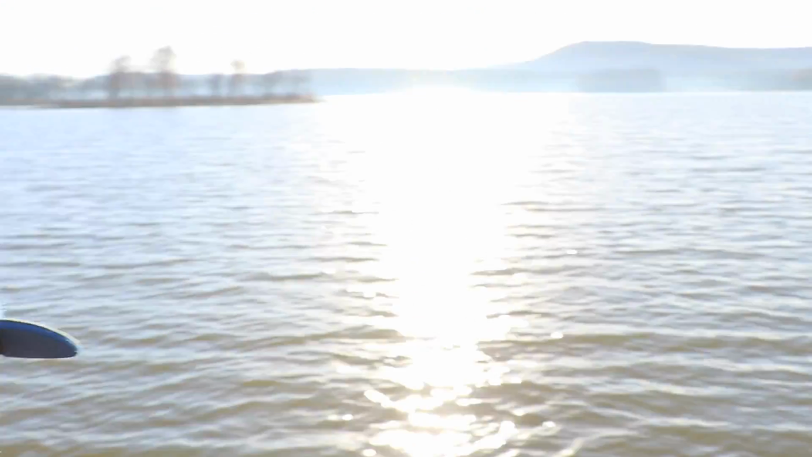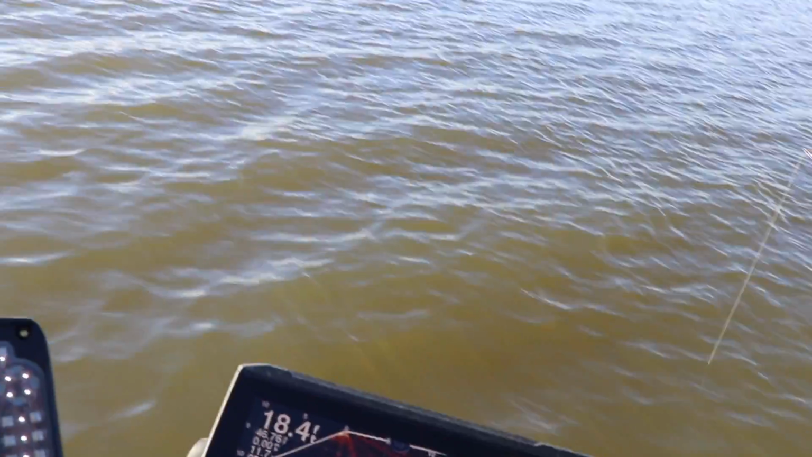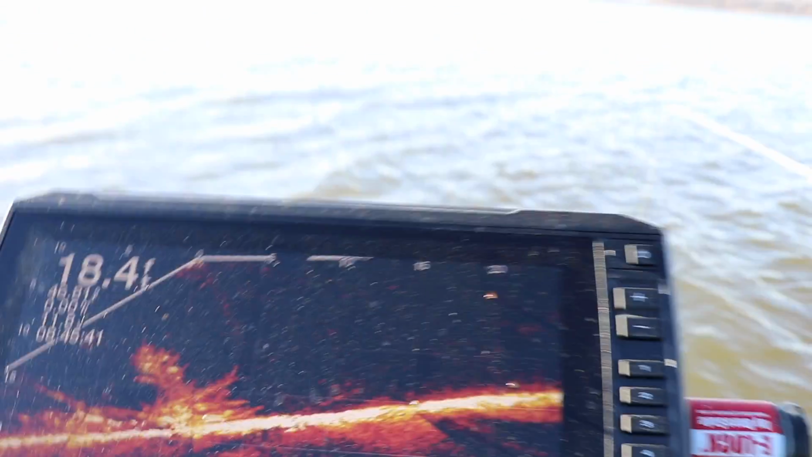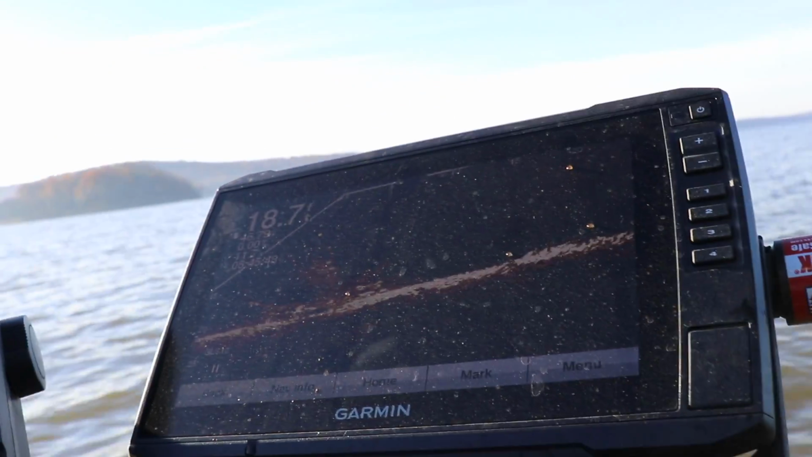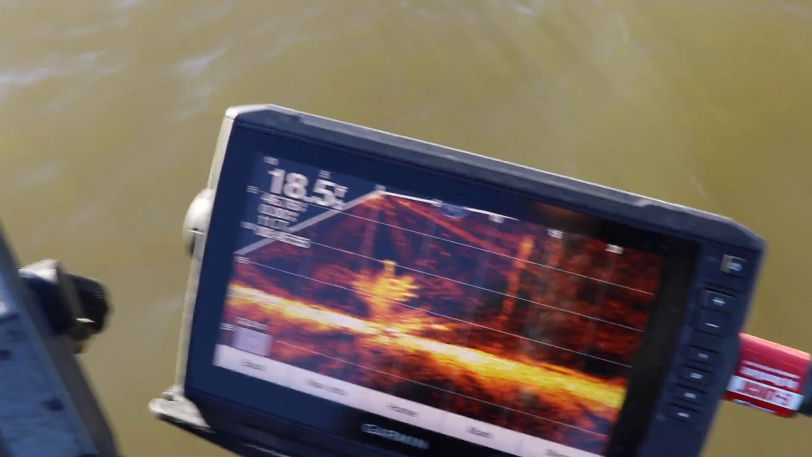I am at beautiful Lake Fort Gibson in Oklahoma. It's Black Friday. Haven't been here in about 4 or 5 years. Let me show you the detail of this LiveScope. It's unbelievable. I got my spot lock on, which doesn't work very well with it. Let me set this up where you and I can look at this thing together, and I can show you my jig going down in the water.